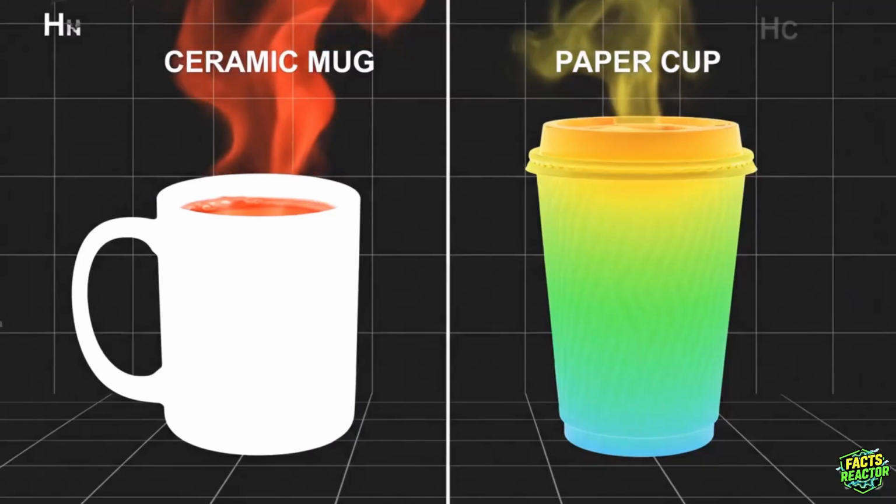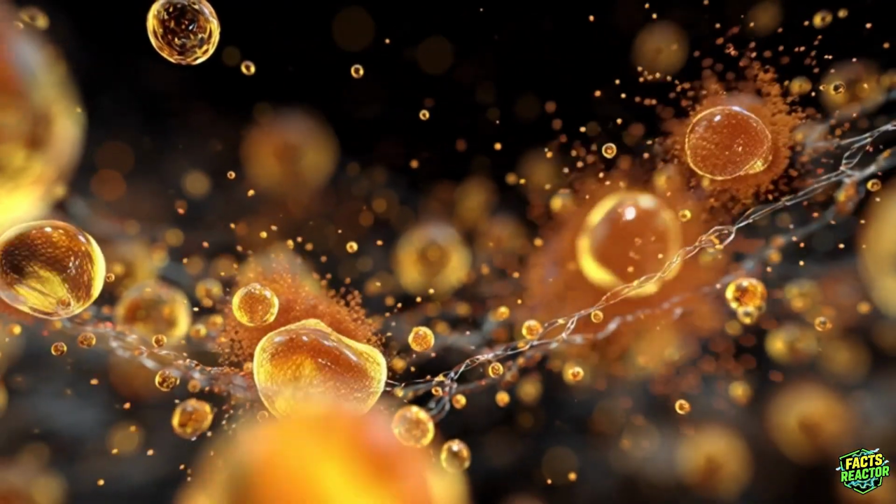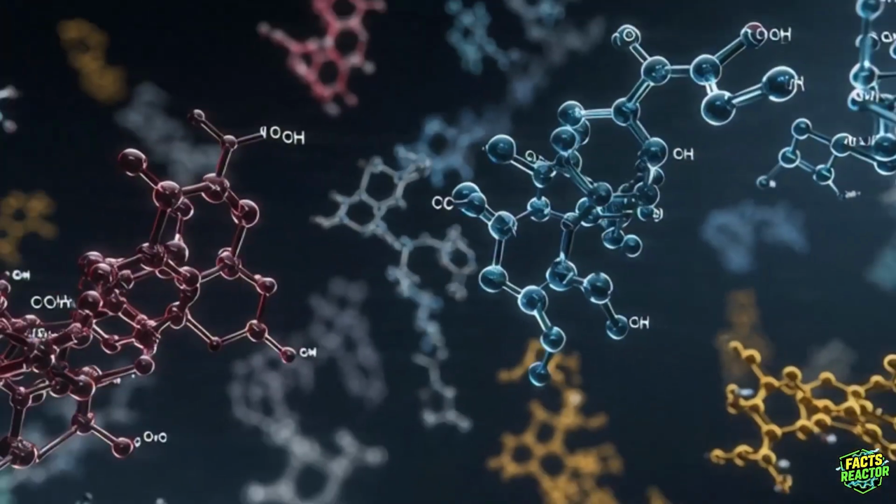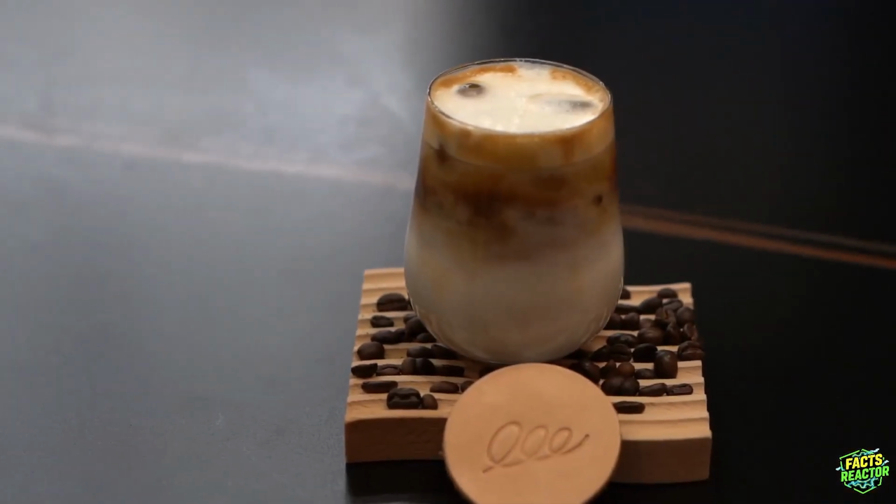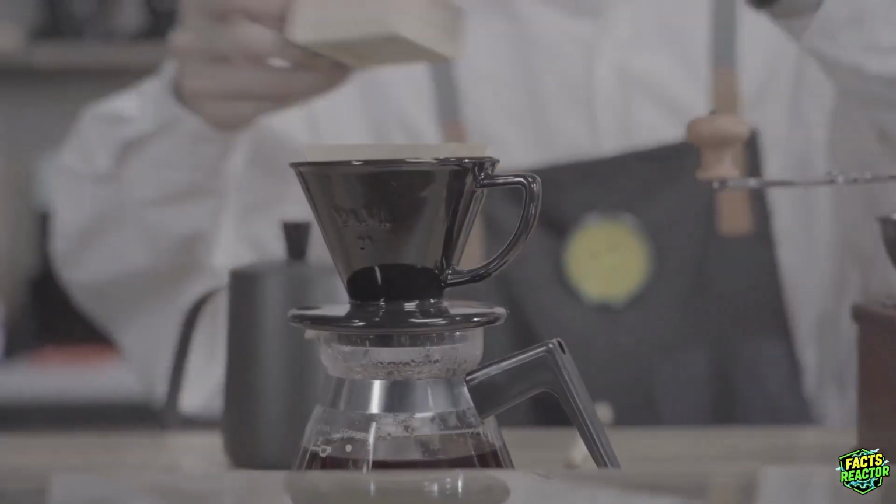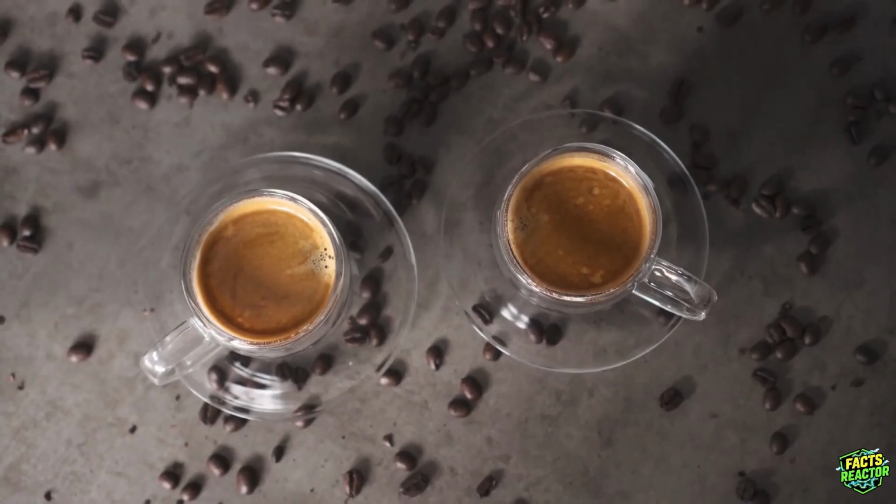So real quick, you just watched conduction steal heat 47 times faster, pressure tear molecules apart at 130 psi, turbulent vortices model hurricanes, and 800 compounds create smell, all in 1 cup of coffee. I'm never drinking coffee the same way again. You're drinking physics, chemistry, and fluid dynamics every single morning.